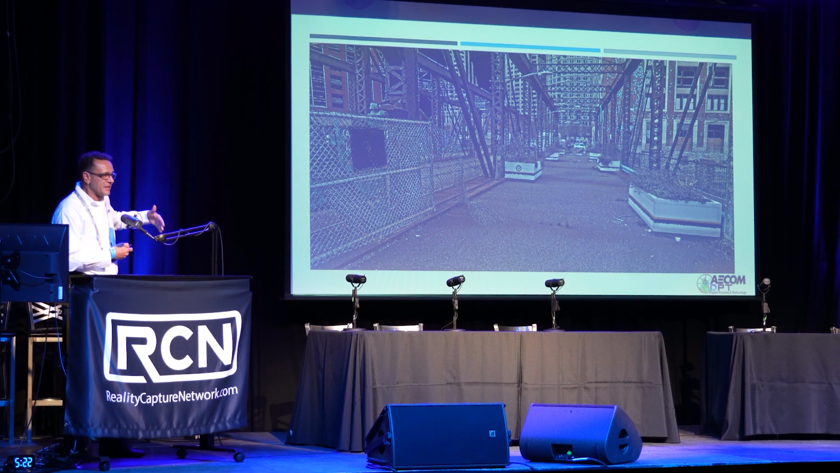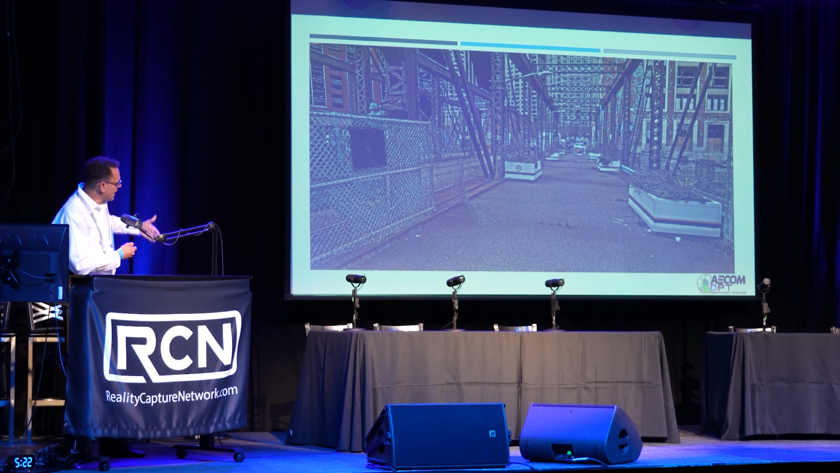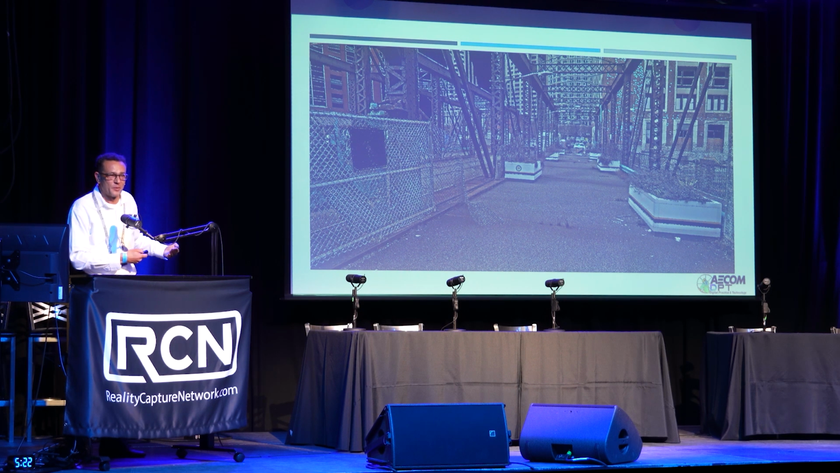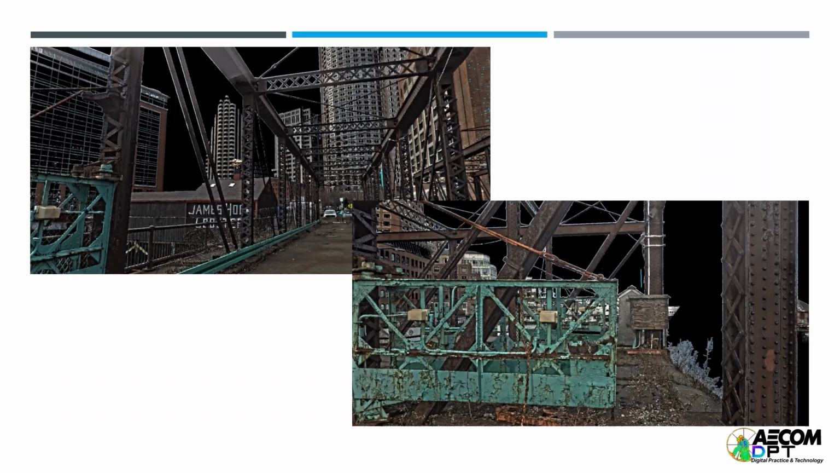We were able to scan this with our P50, the RTC 360, and then our P40 from various locations, buildings and everything around, but not on the actual bridge itself. These are actual point clouds of the bridge that we took from the shore, zoomed in, and this is the reason why we've dedicated ourselves and have that enterprise agreement with Leica because of the amount of fidelity that we have inside of these scans. The amount of detailing, you can see all of the rivets, and again, we were not on the bridge physically.